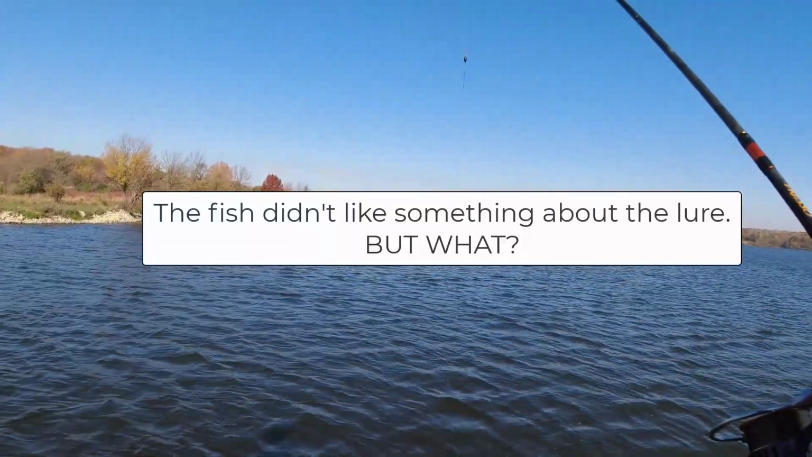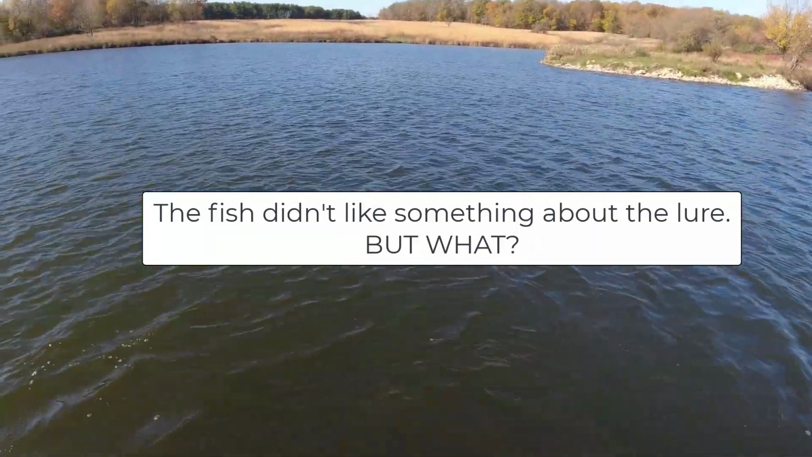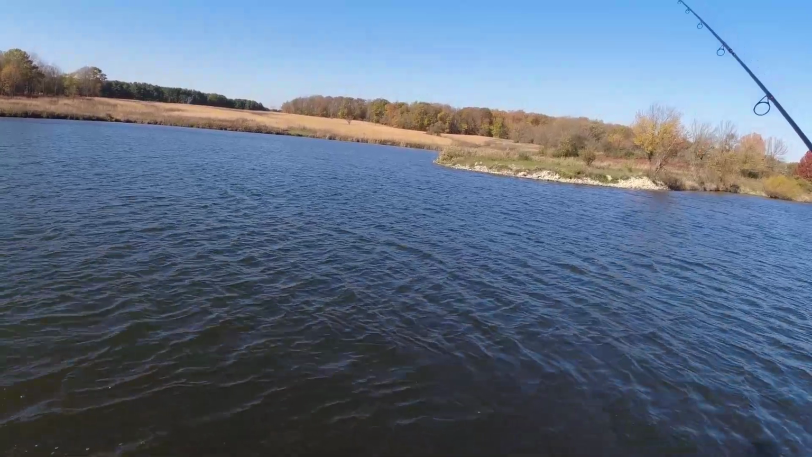Well, what happened? It saw my lure from all the way over there. What do you think the water clarity is like this? I mean, you cannot see much, but still in this water clarity, they can see from 7, 8 feet. I don't know how.